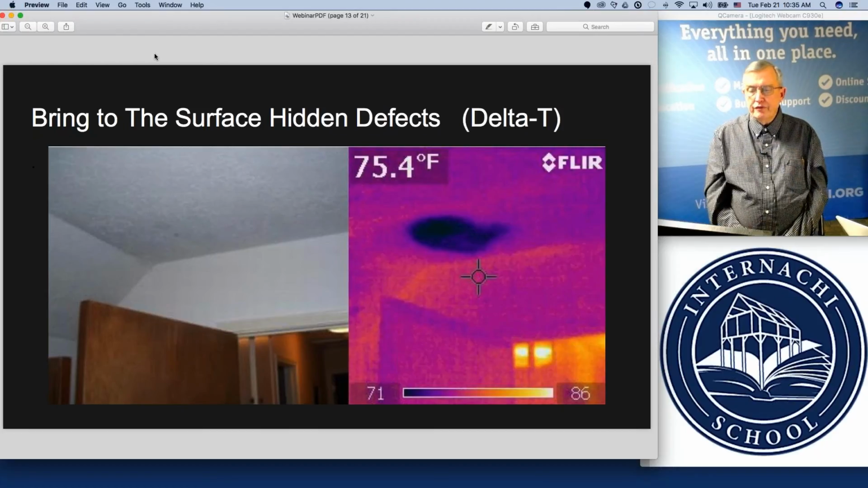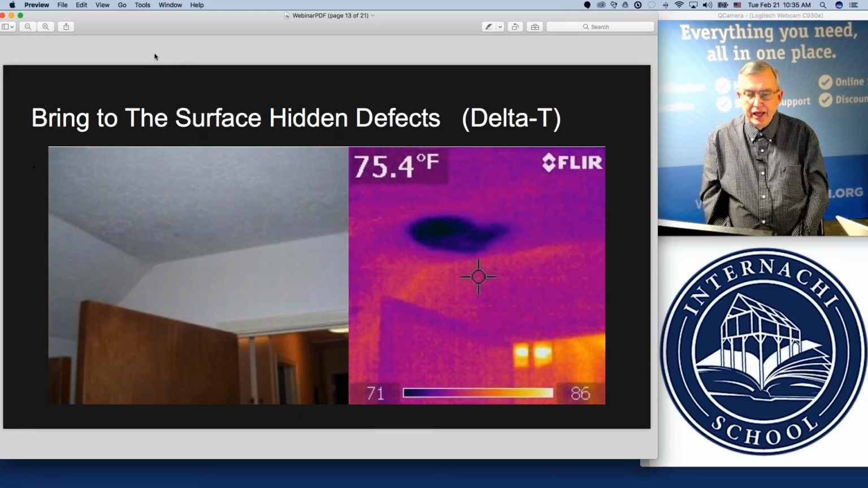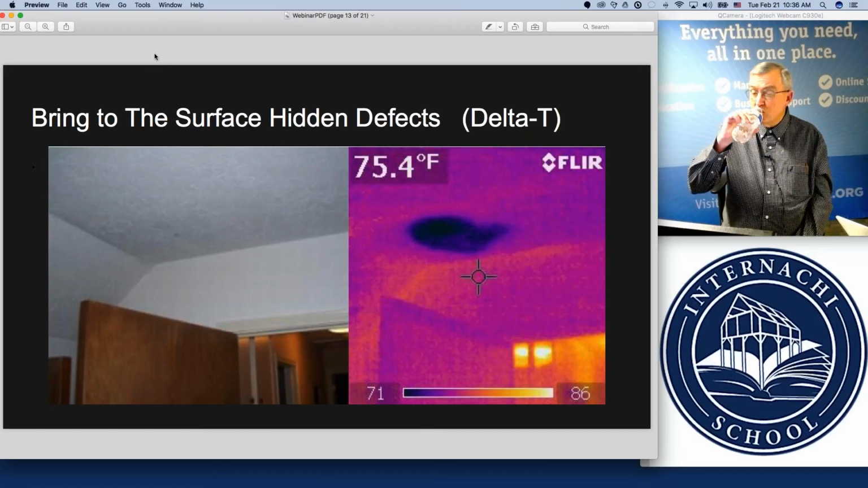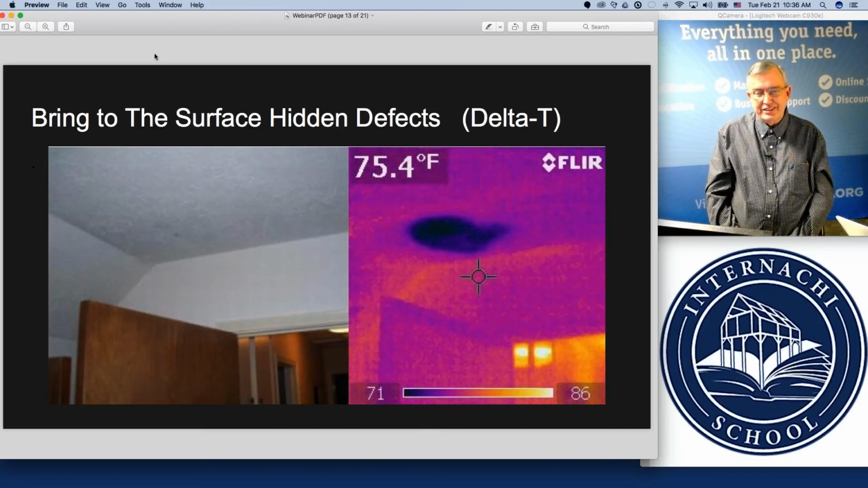Okay, here we have a moisture spot on the ceiling. And it would be wonderful if every time you found moisture on the ceiling, it was so dark and very visible and easy to find. But that's not always the case.